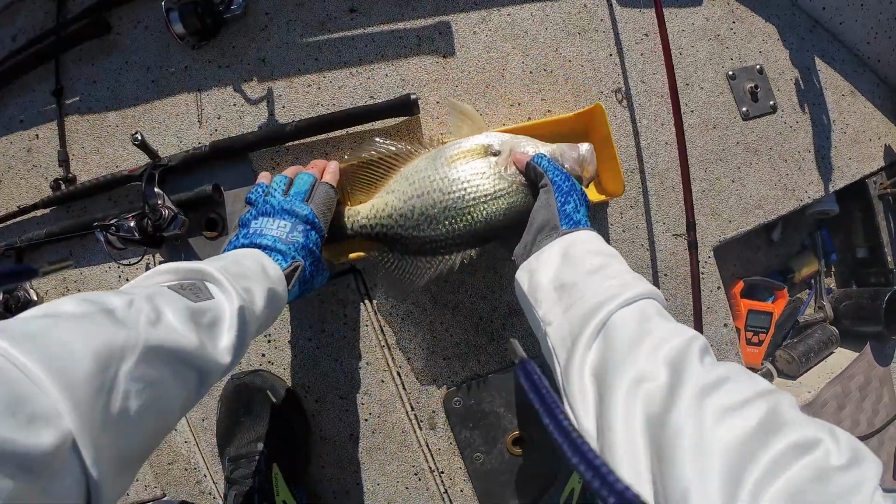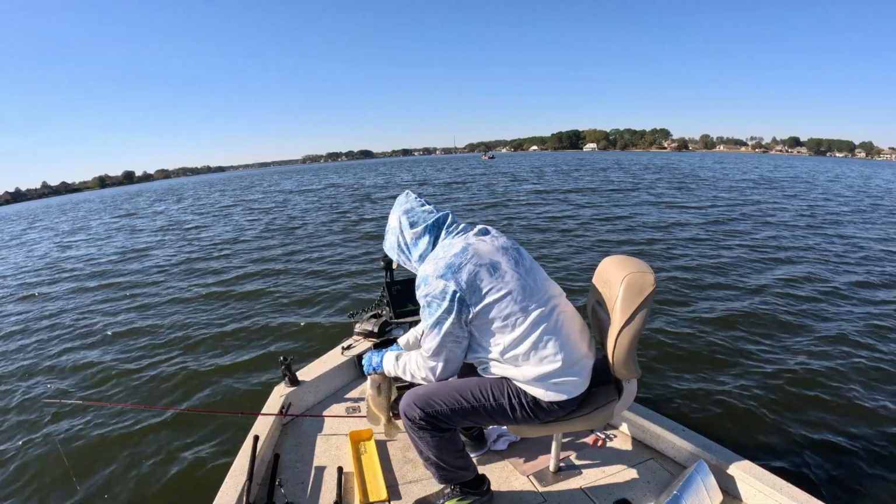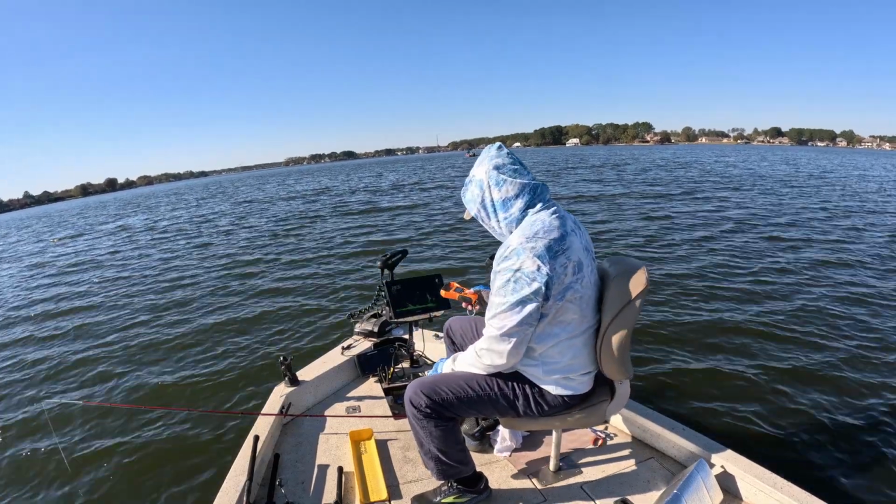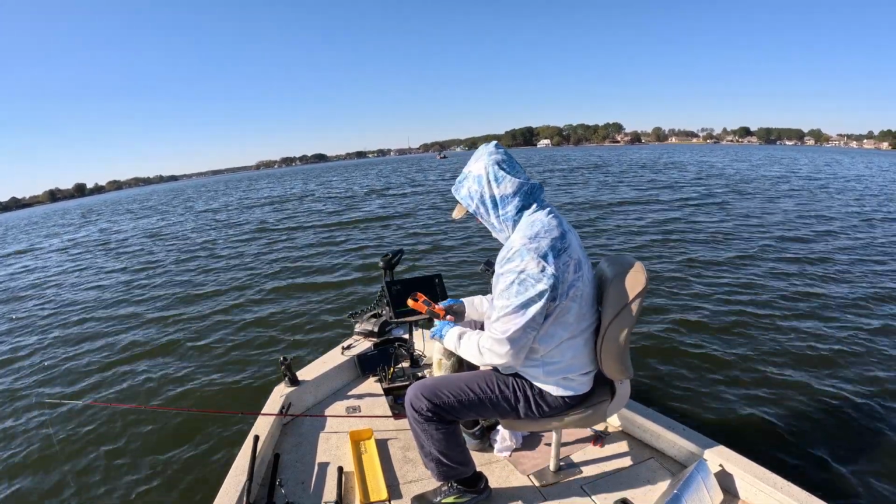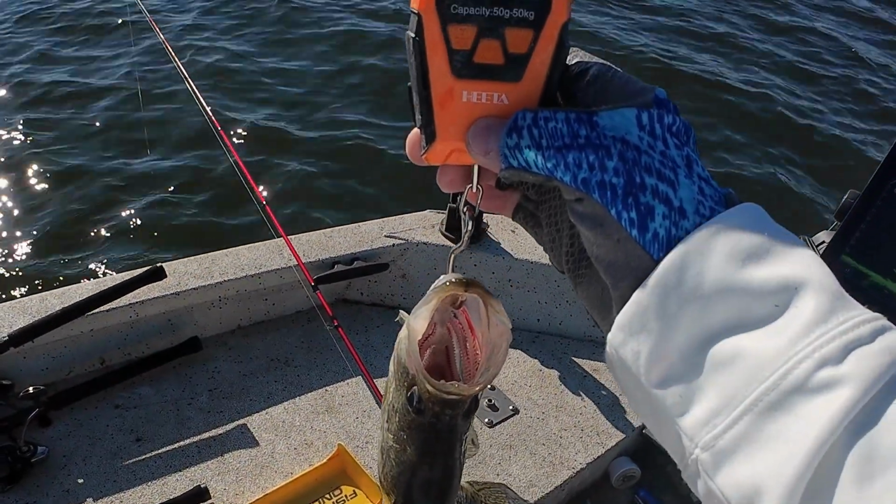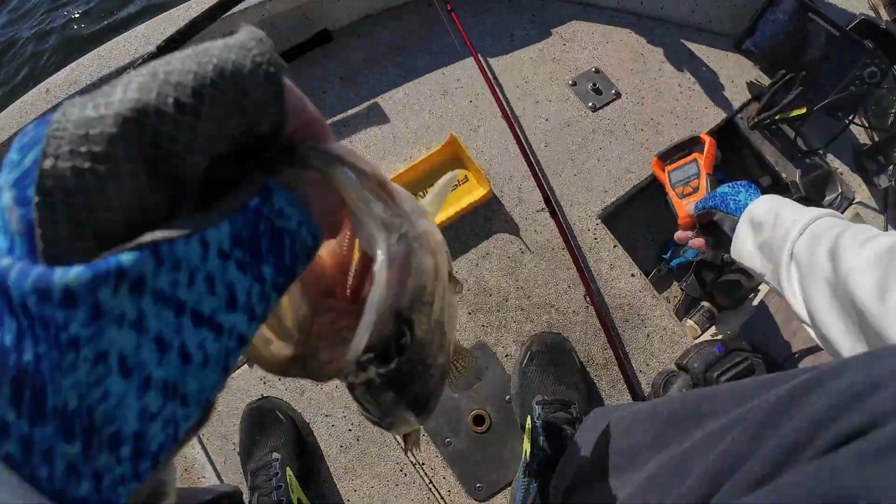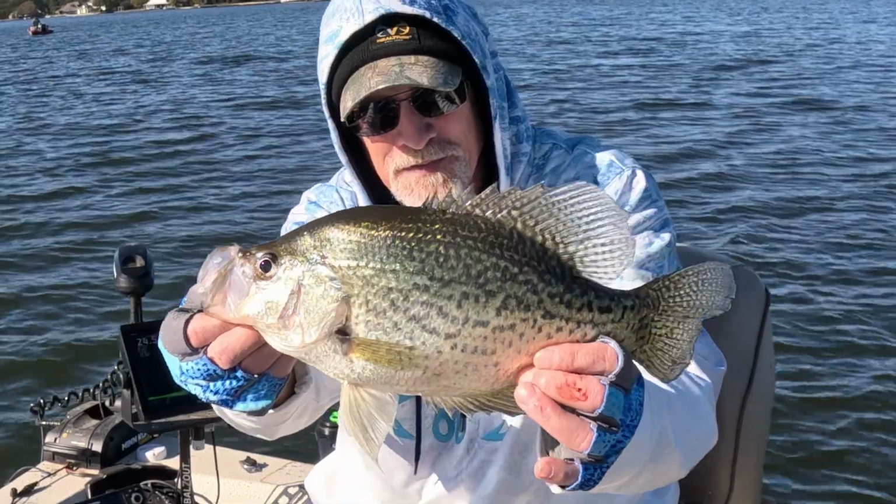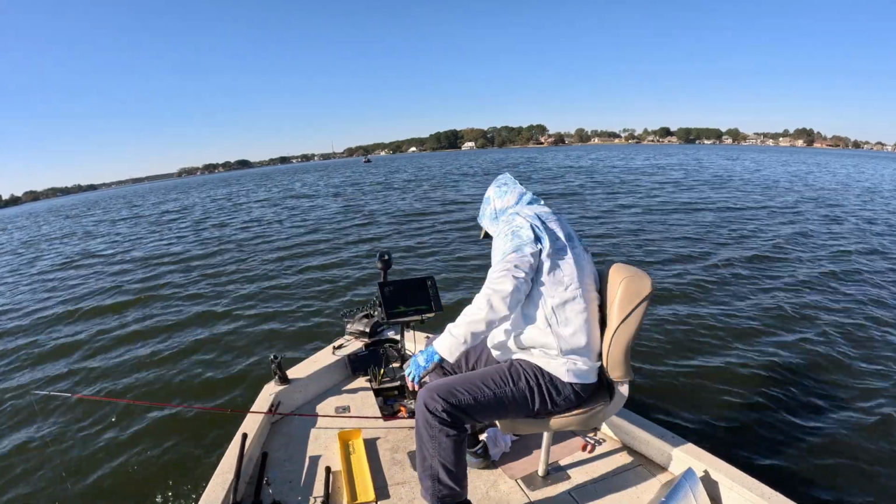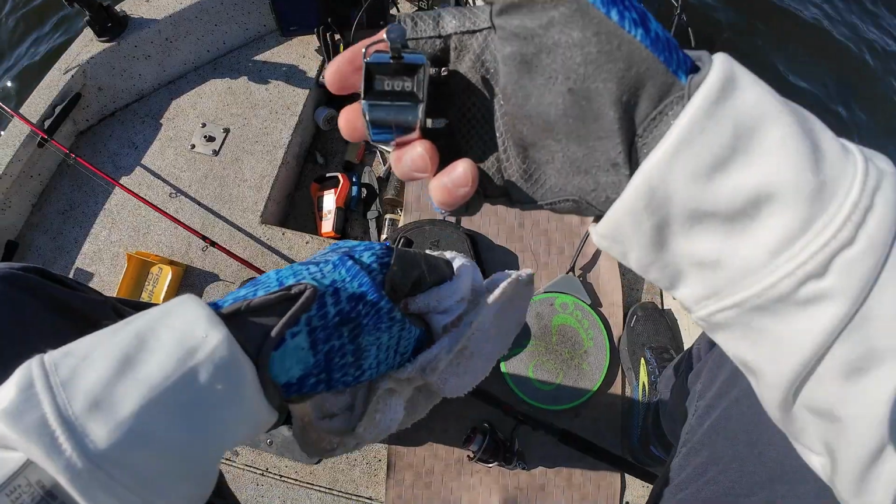Good Lord, that's another 15-inch. 14 3/4. Gosh, 14 3/4. It's got to be close to 1 3/4. Maybe even 2. 1.94. 1.95. Another 15-inch black crappie. Look at that mug, man. Yeah. Get back in there. Number 6.